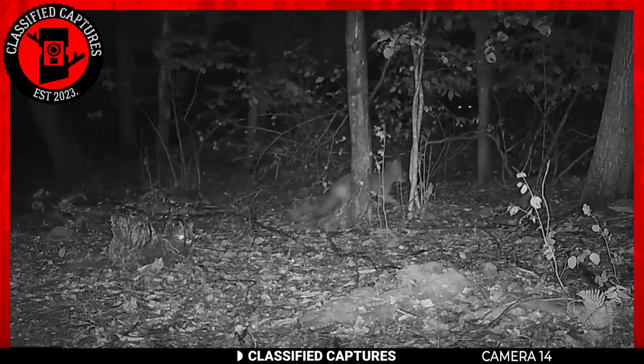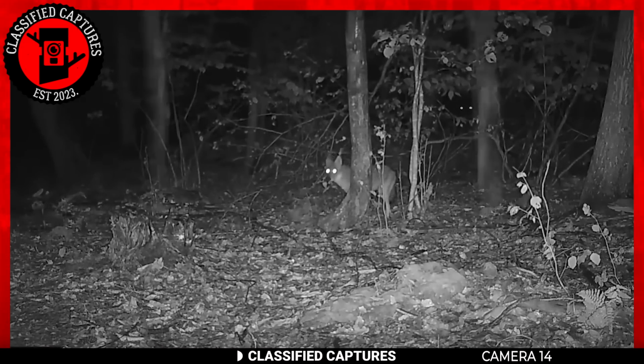This was supposed to be a trail cam capture of foxes and other small predators. Instead, it ended up being something more.